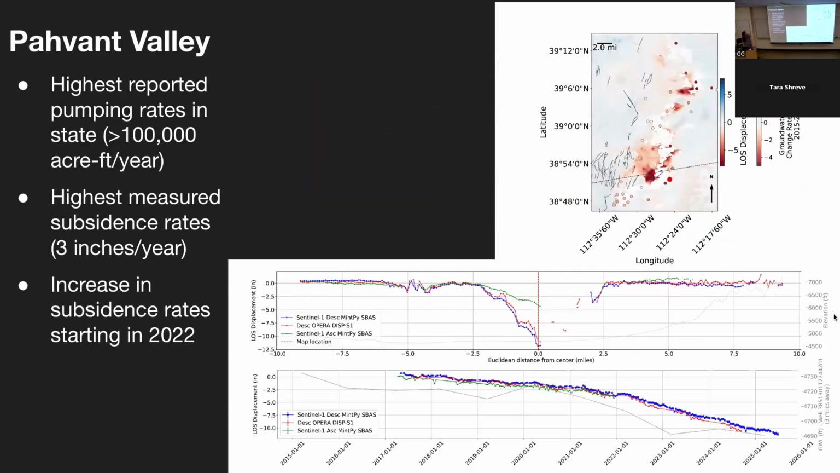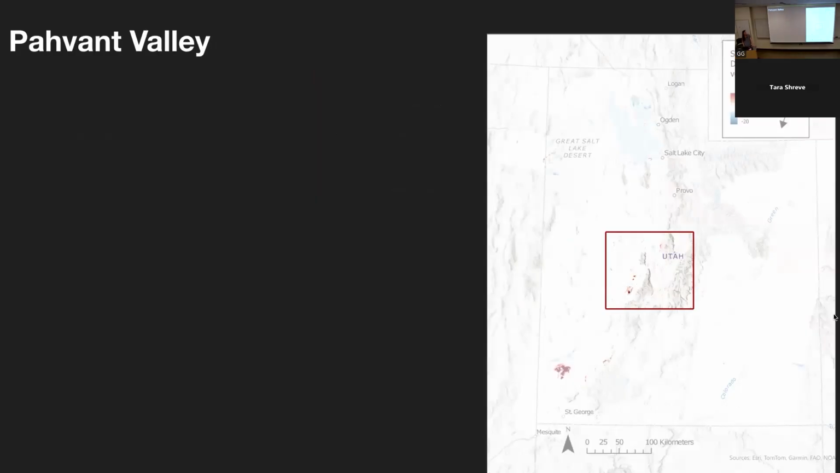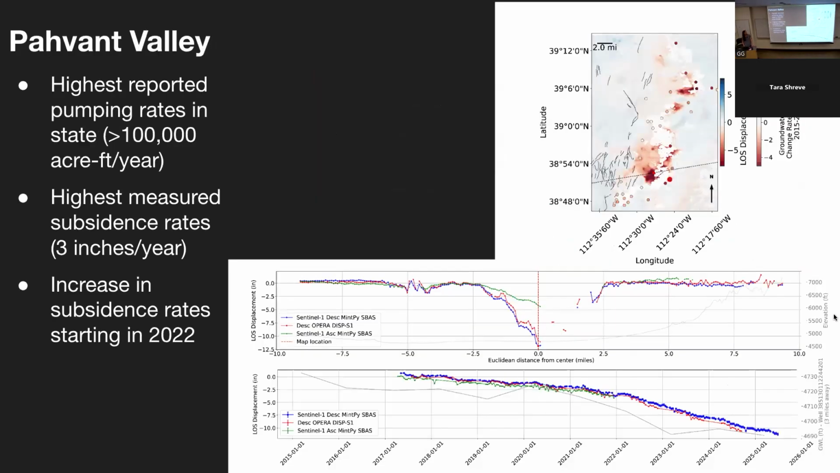And I think one of the last examples that I want to provide is here in central Utah in Pavant Valley. Pavant Valley has one of the highest reported pumping rates in the state. So it's pumping more than 100,000 acre feet per year, and it's been pumping at that rate for at least 5 years, possibly longer.